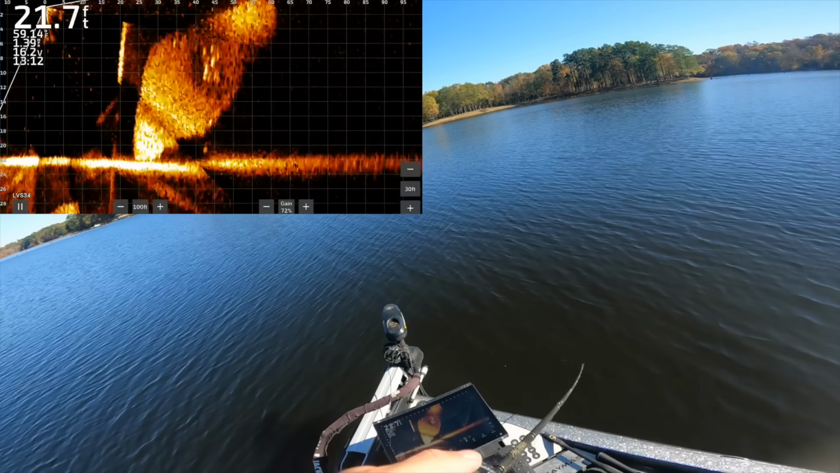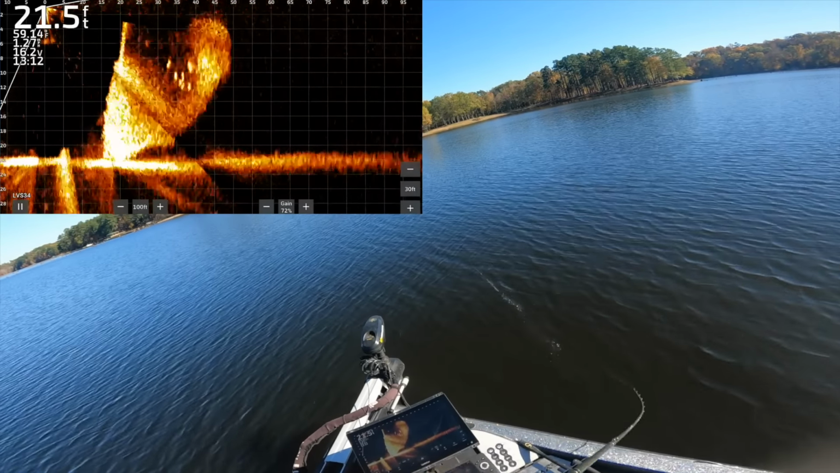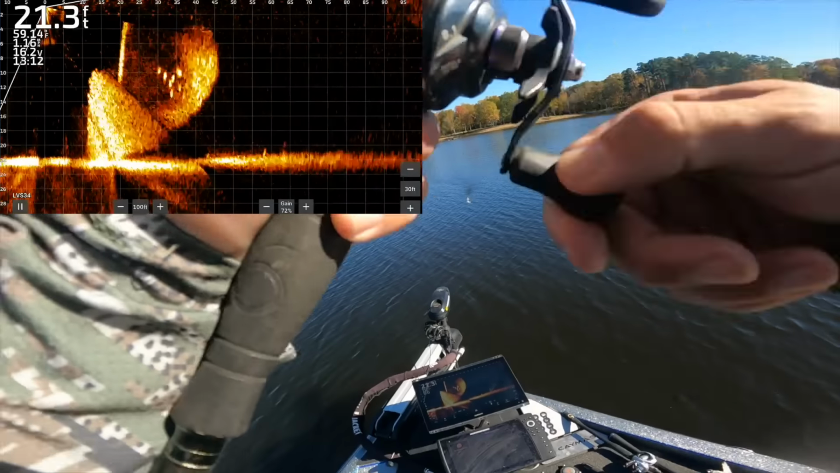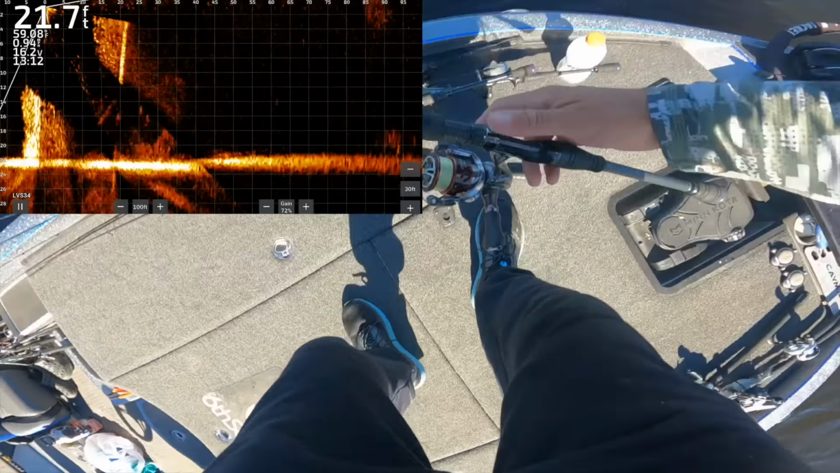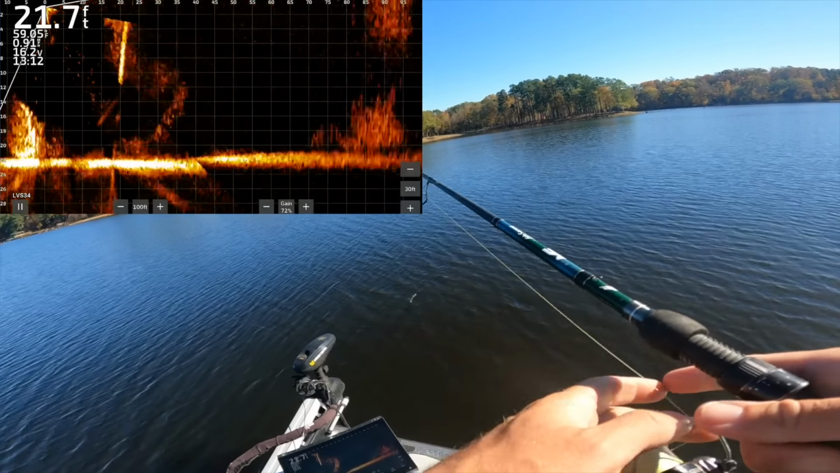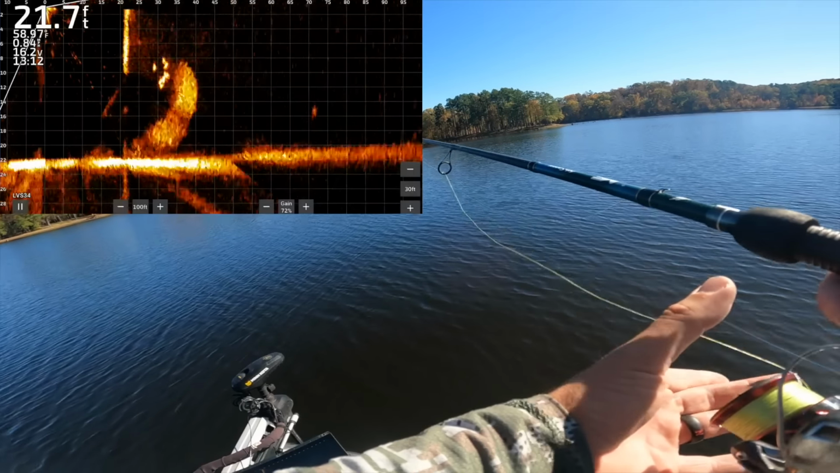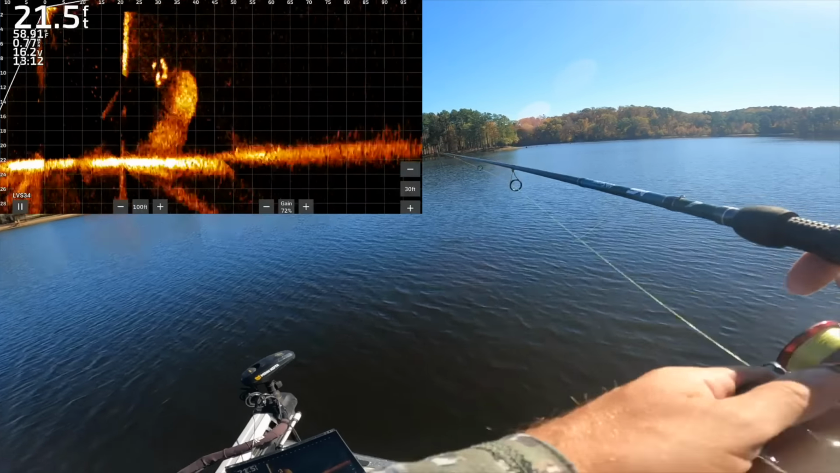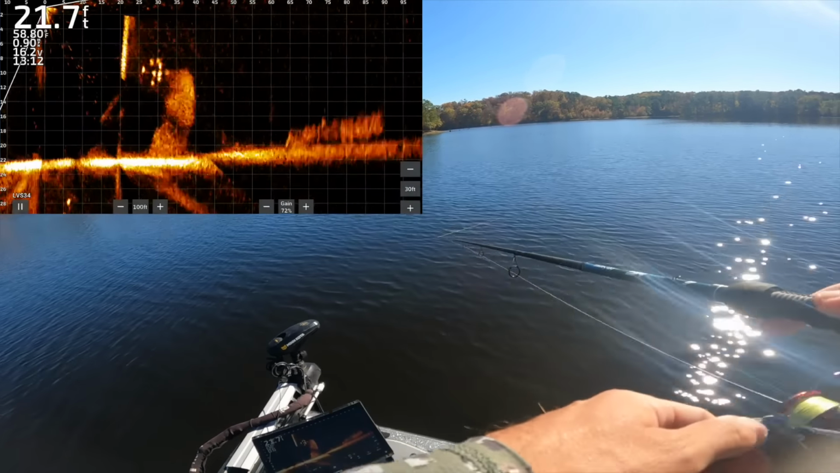Oh yeah, there's a whole school of them right there. Look at those guys. That's what I'm talking about. I don't think they're gonna do it on this guy, but when you see them grouped up like that, that's pretty much what you want to catch them on. And the answer is a Hover Juggle. That's what I want to catch them on. Look at them over there. They're moving quick, of course. Threw my Hover Juggle in front of them. I'll just kind of work it up to them. These don't look like big ones, but there's a ton of them.